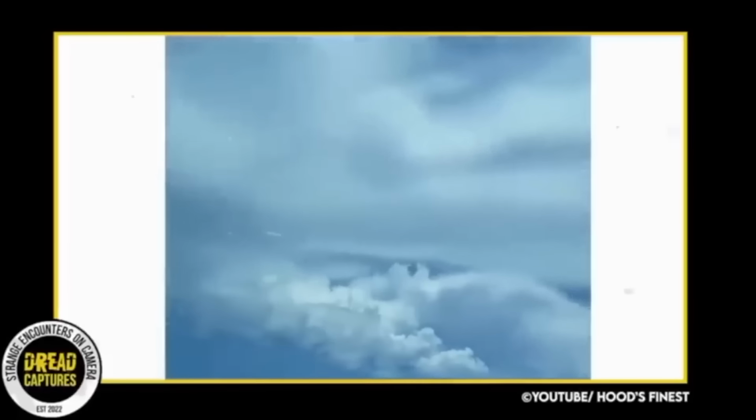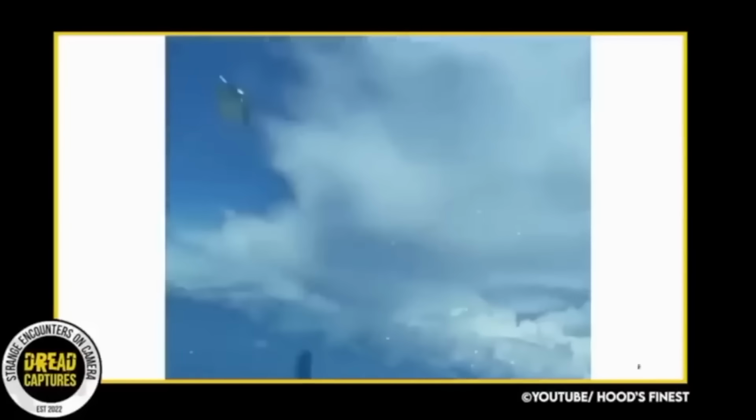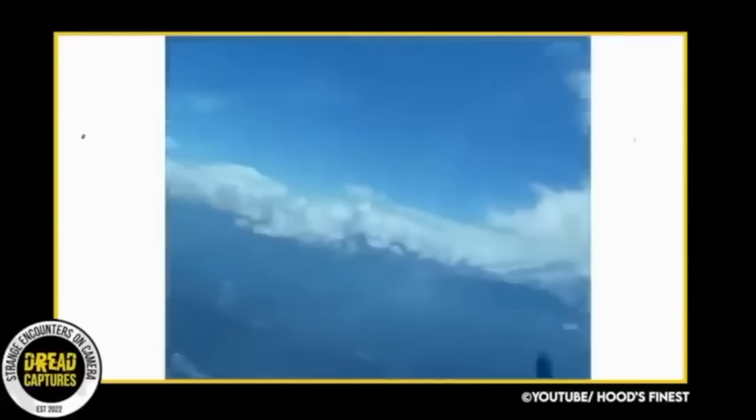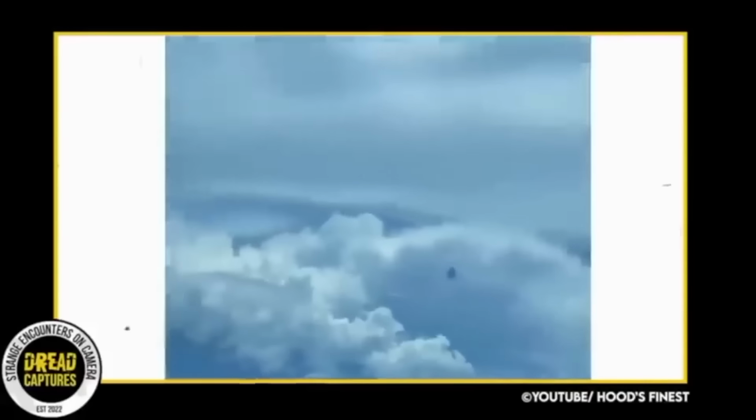I don't have much information on this video other than a pilot saying he caught this on camera and thinks it's a UFO. I'm going to let it play a few times and I'd love to know everyone's thoughts. I mean, to me, it looks like it could just be a plane. It's oddly shaped and flying in the path of and very close to this other plane, but I just don't know.